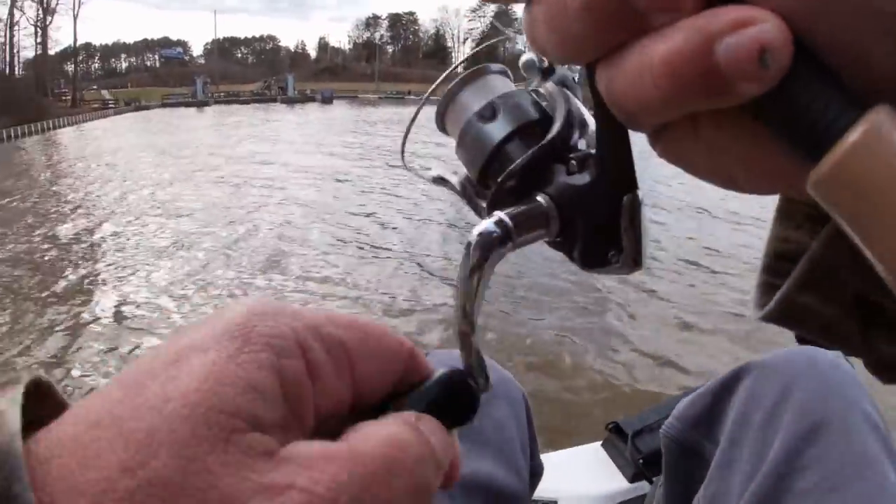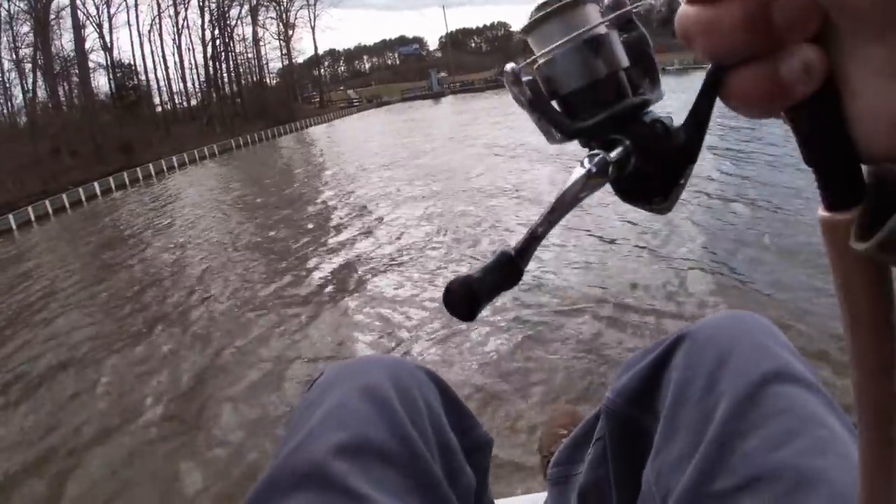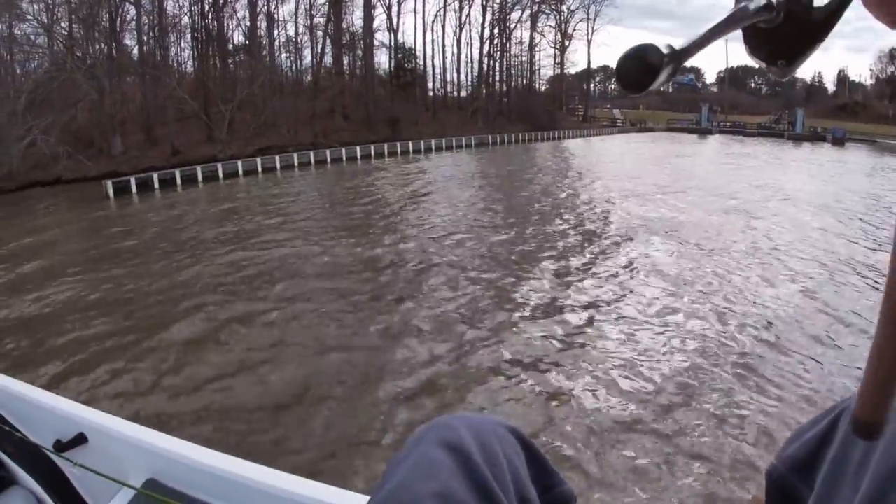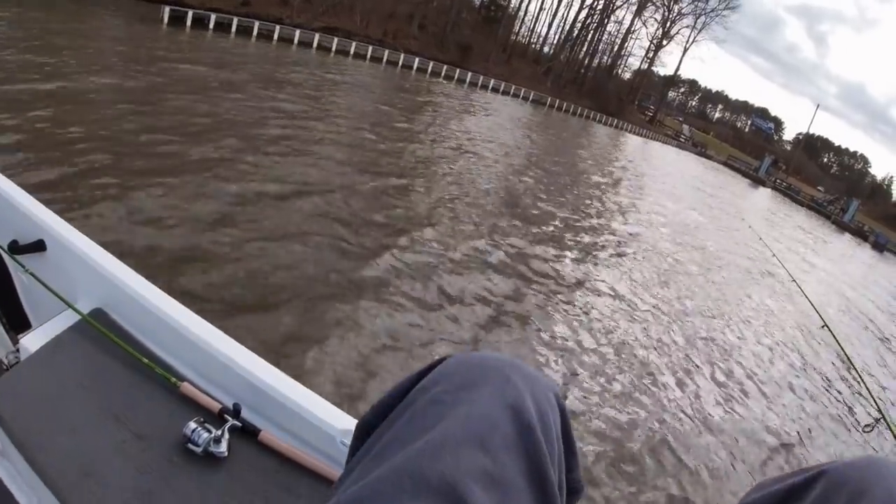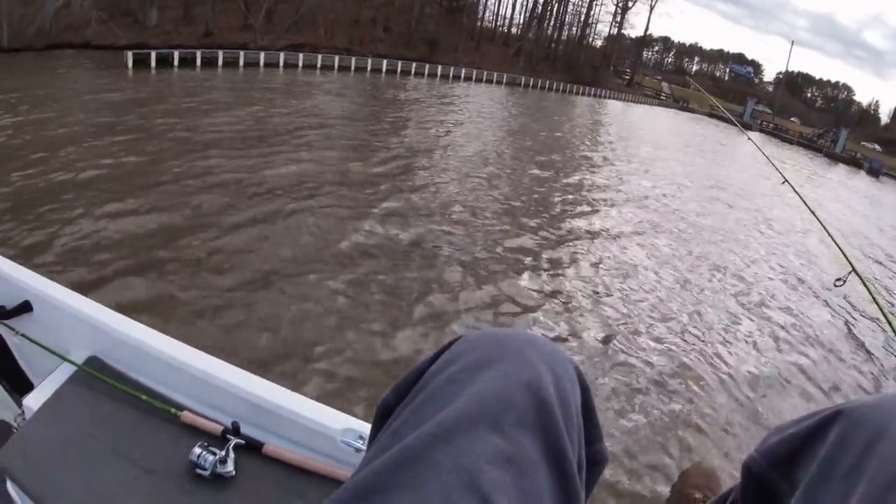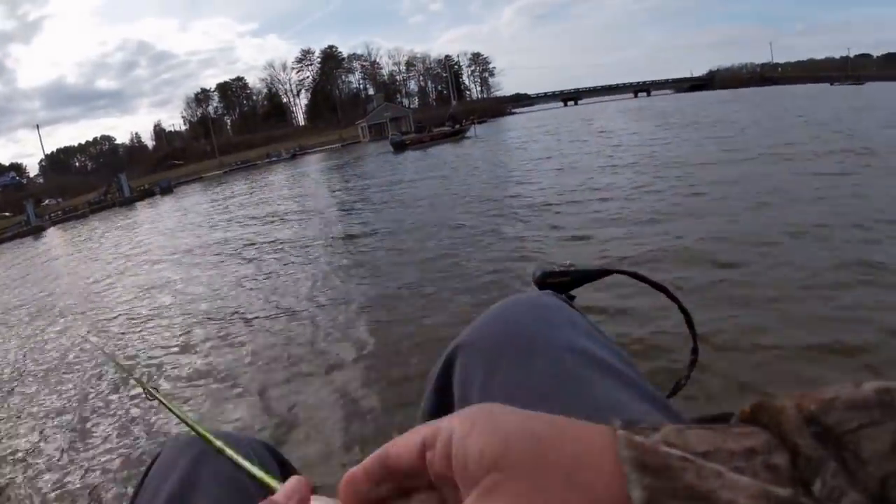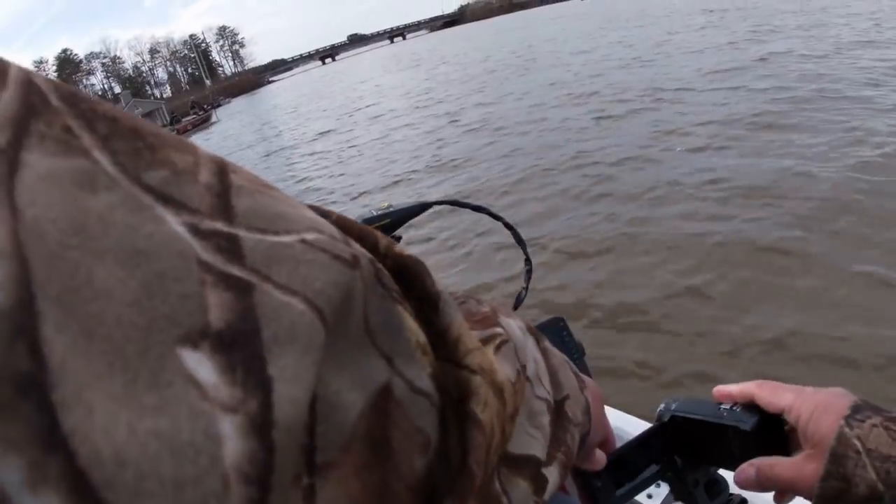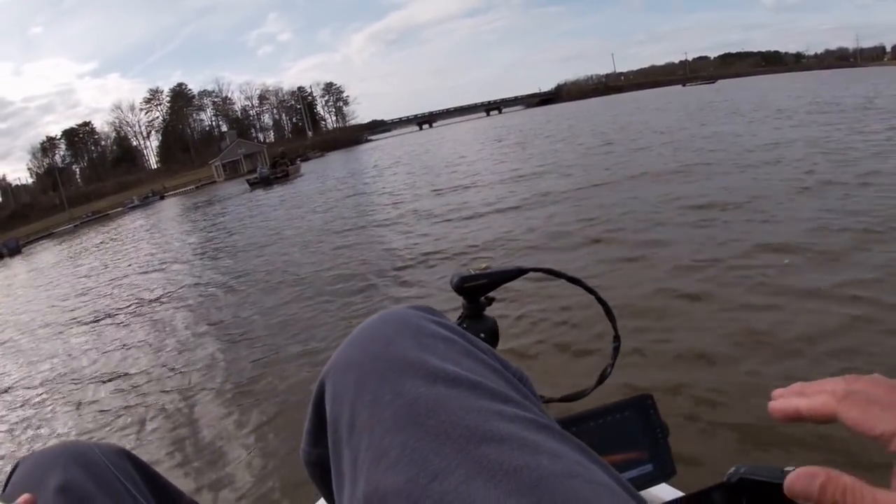Now they're right up under the boat. Yeah, you ain't got no weight, so you gotta be about 9 or 10 foot deep. Oh, there you go. So I'm gonna show you guys these fish. I think we can see it. Let's see.